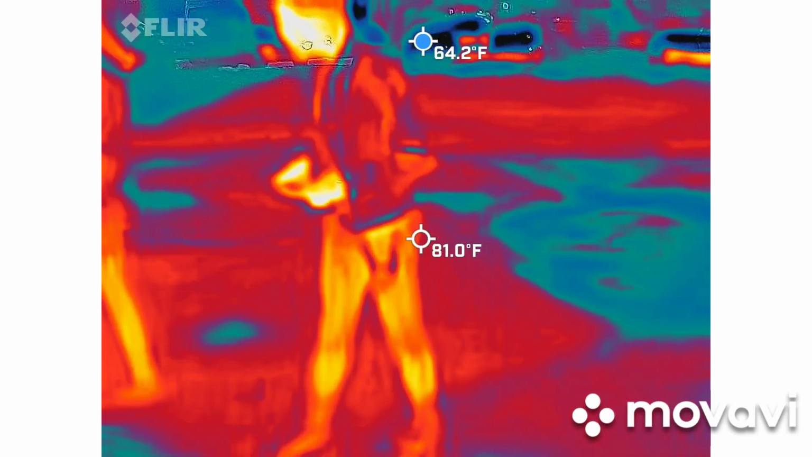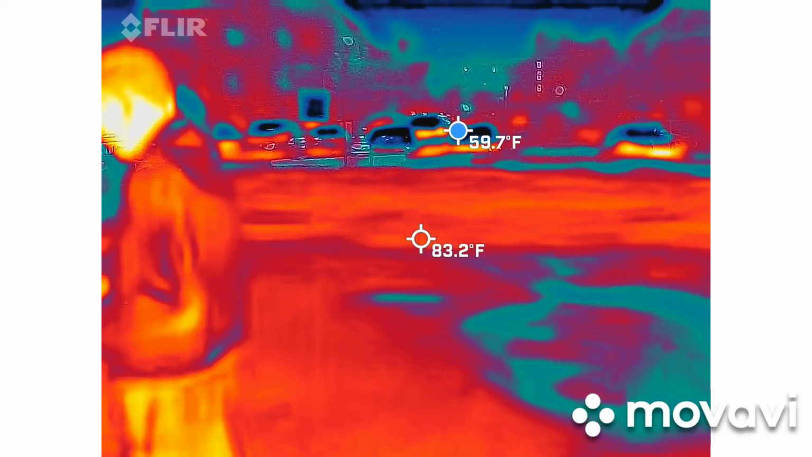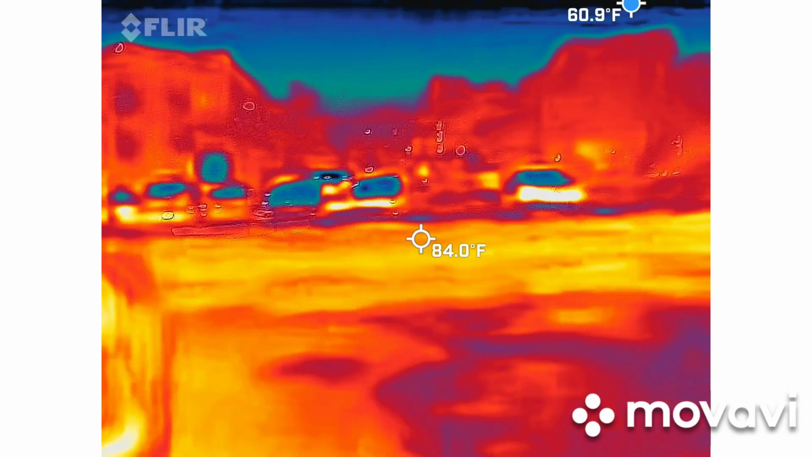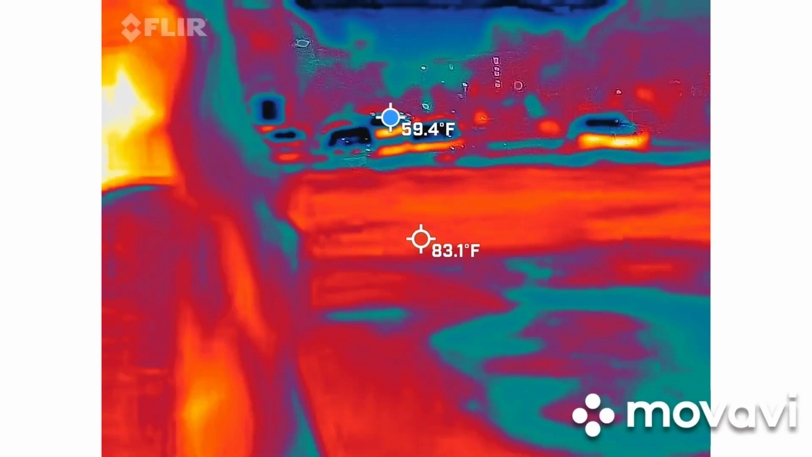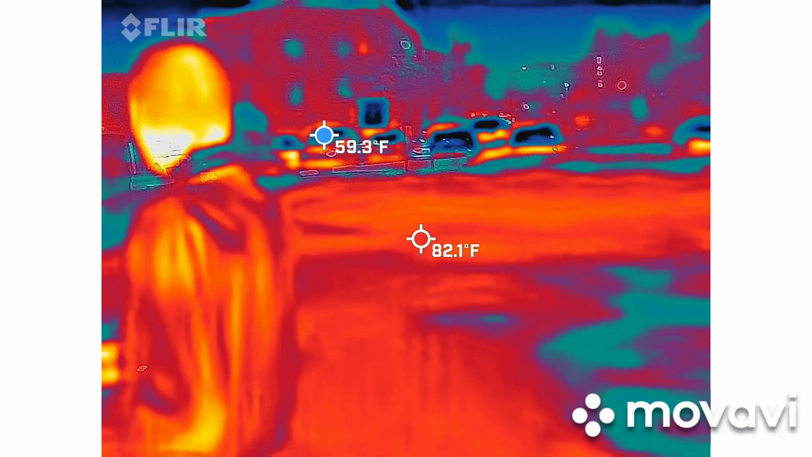Nothing underneath this. They've never done a dig here. Never. So there's no wiring, no anything. There's no reason why you should have any reading. So again, this is where I've seen all the way up to, and this is just the site. I don't know the exact location. Yeah, there was a lot going on.